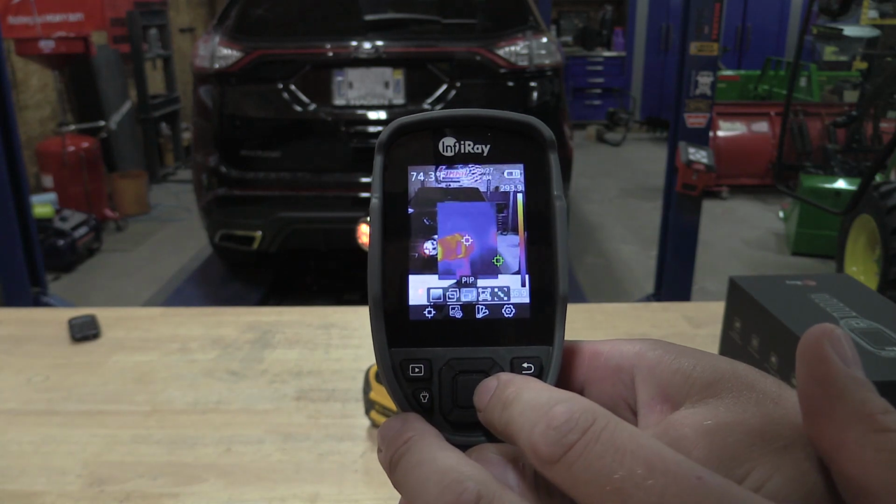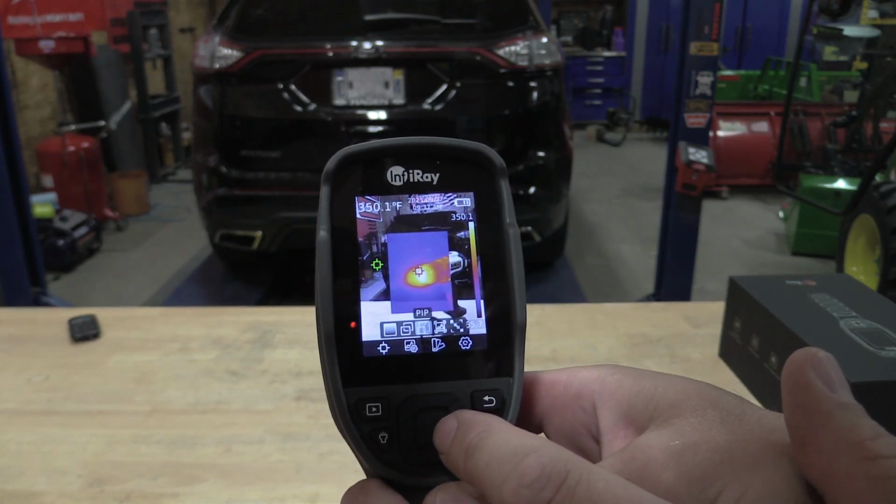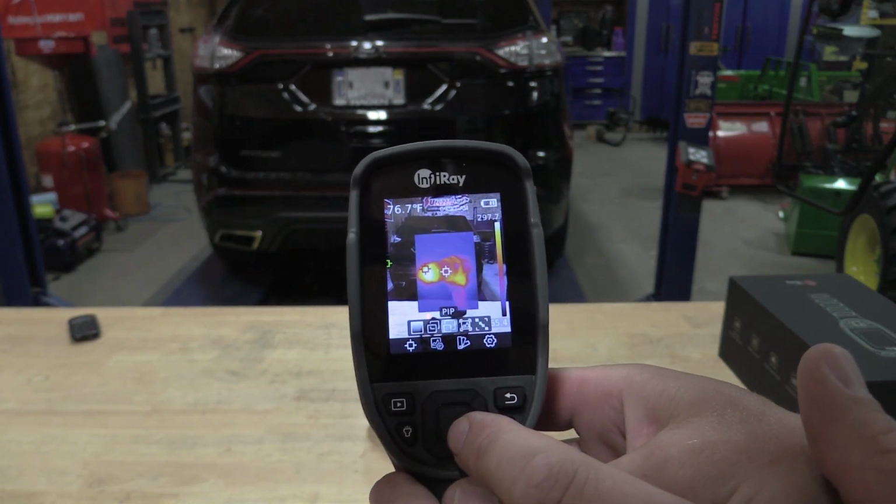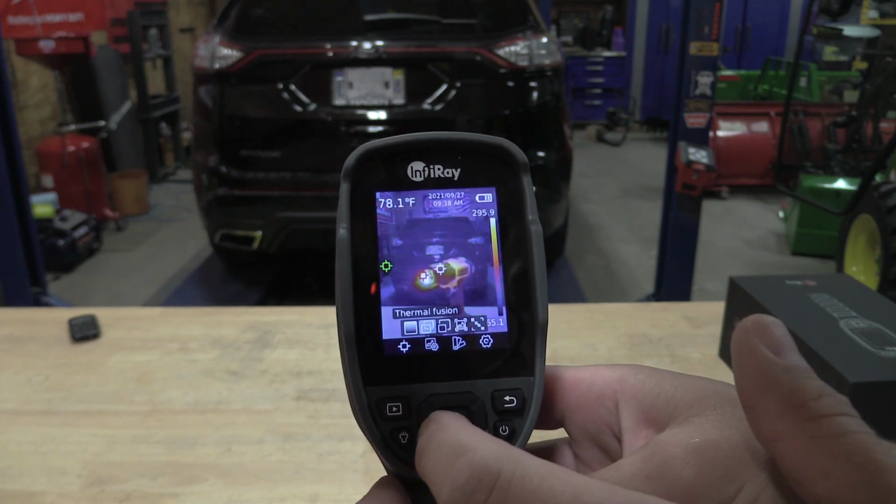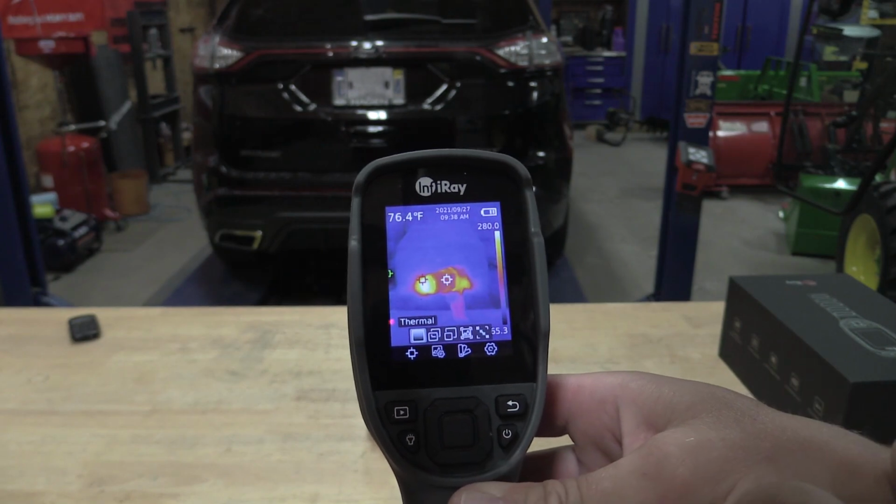use to take pictures and video, and export it to their own software where you can correct emissivity errors that you might have had in the field. You can also take all kinds of image calculations. You can do a million things with their software.